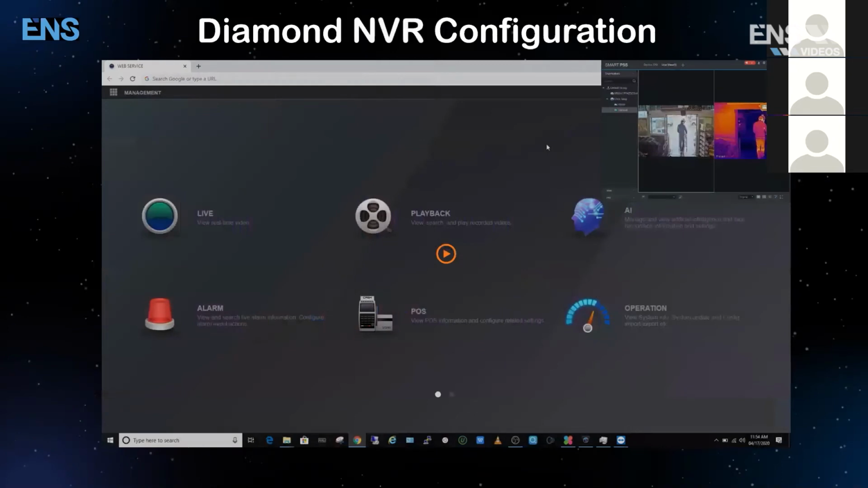Keep note, something special that we did for you in this one is we showed you the live scene of what we have logged into. So this is a live site in Chicago in a grocery store, which will go over the relationship now between the NVR and the thermal camera.